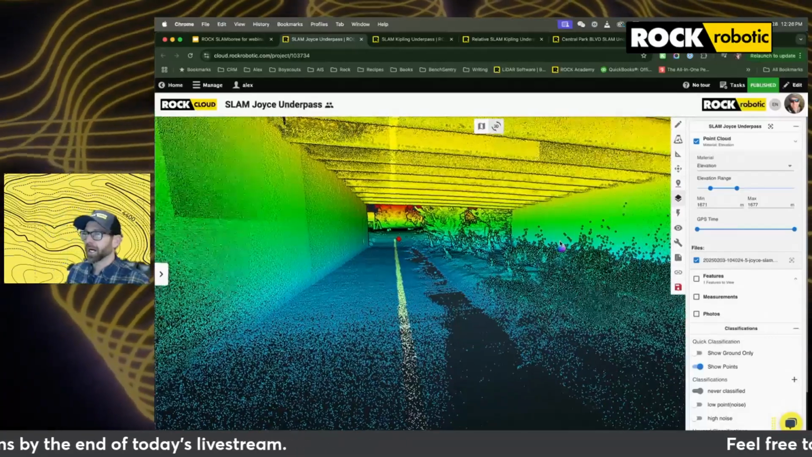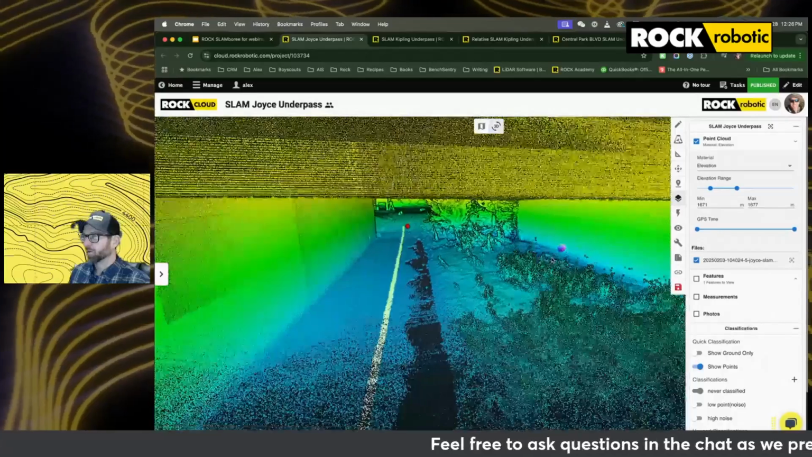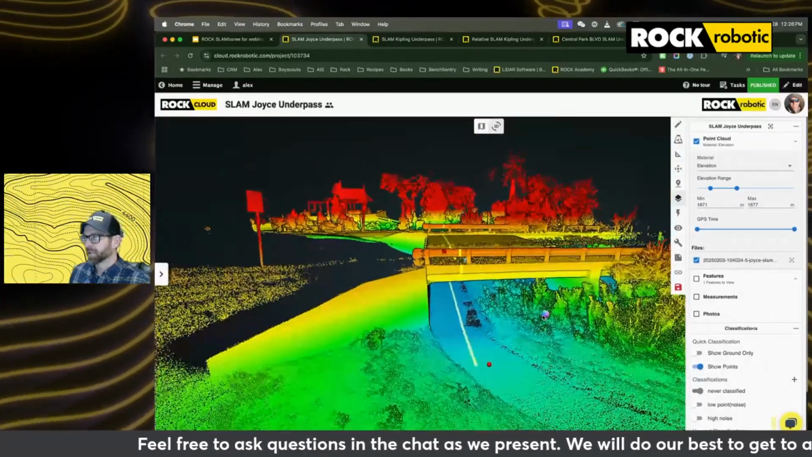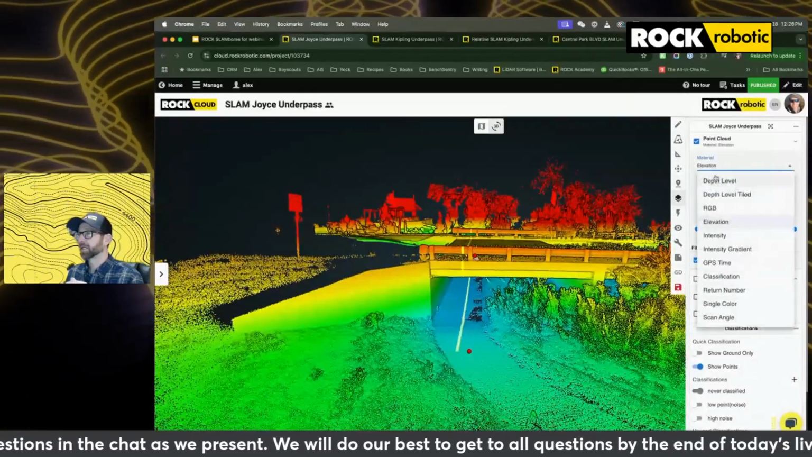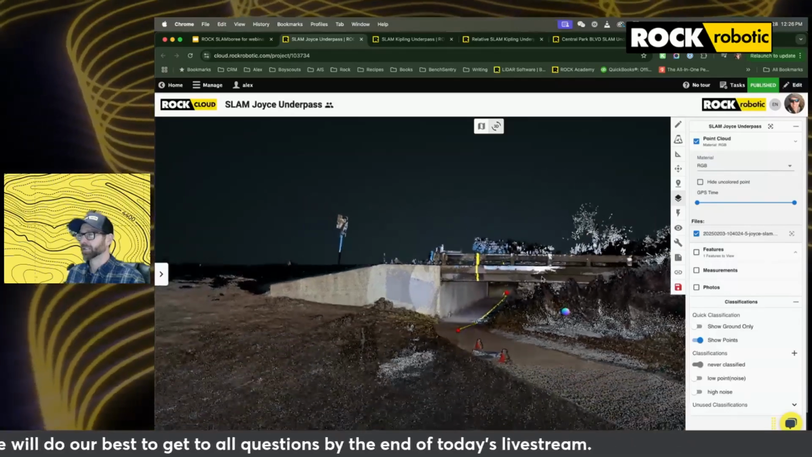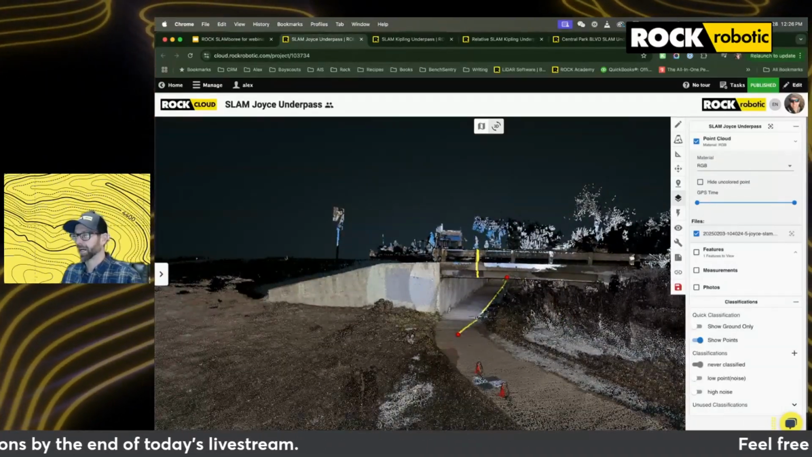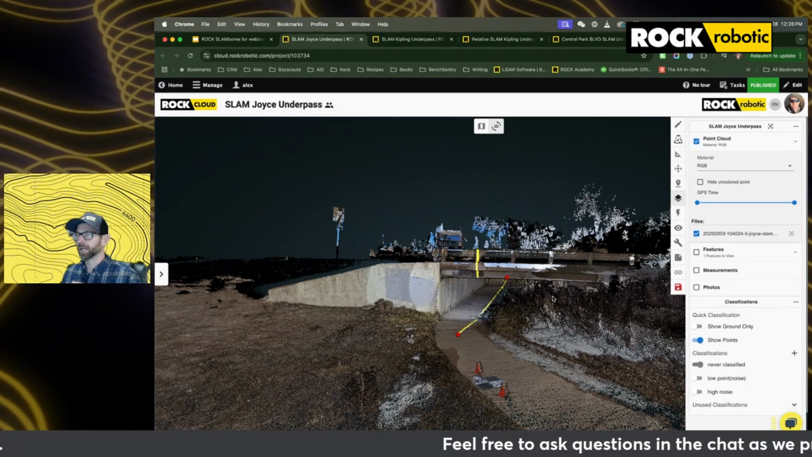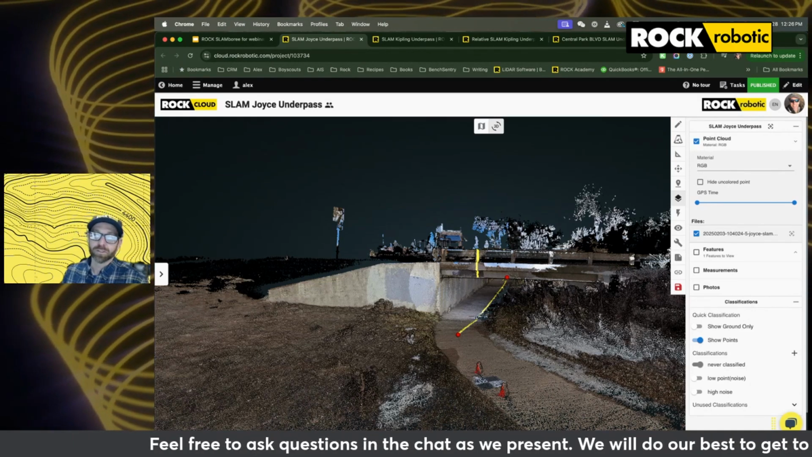But this is really highlighting how SLAM can be a great tool for your project. You're able to get into an area where your drone's not going to be able to fly. You can utilize the fact that you're starting your data set in a GNSS-enabled environment, and then you're moving into that GNSS-denied environment, but you're able to really see the structure of the underpass. You can get measurements off of that. You can potentially see if there are any issues. So that's really helpful.